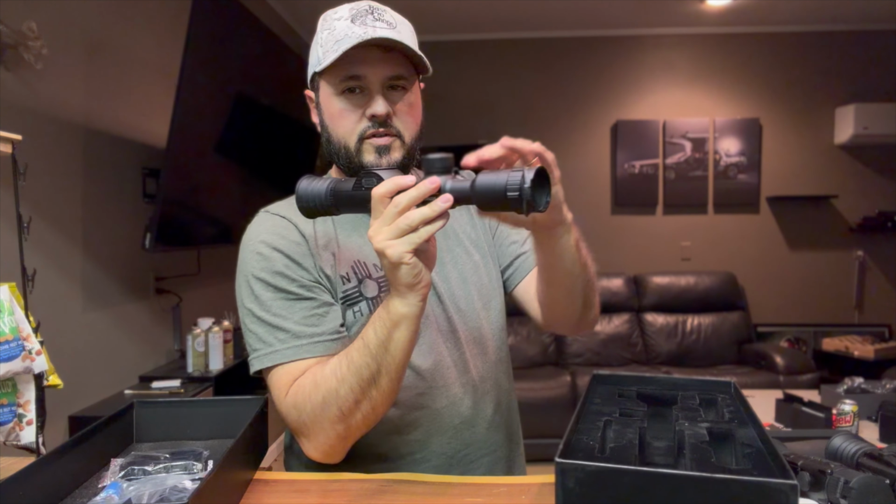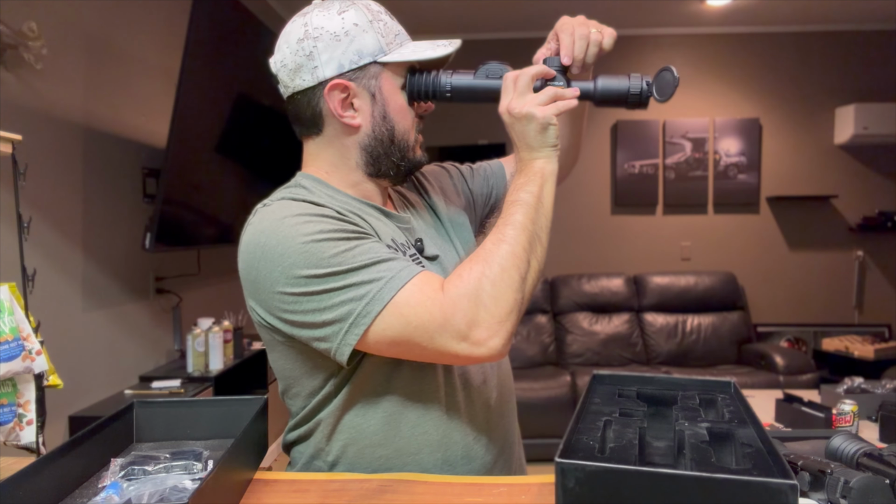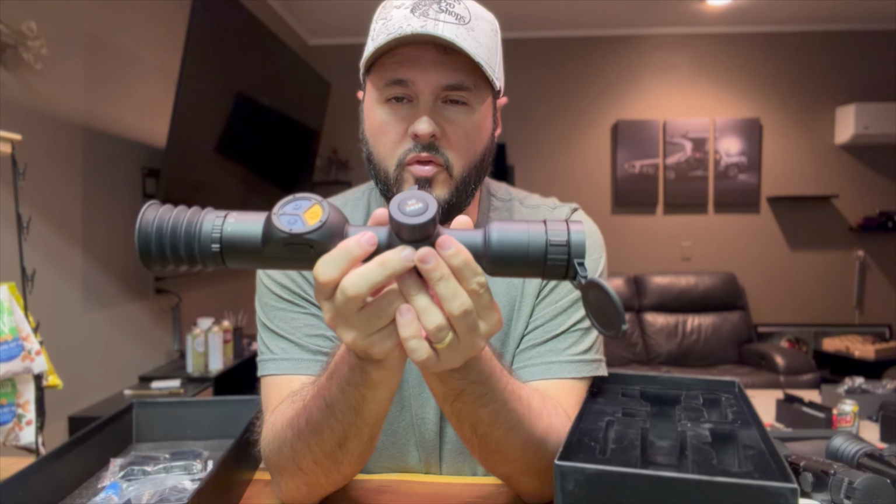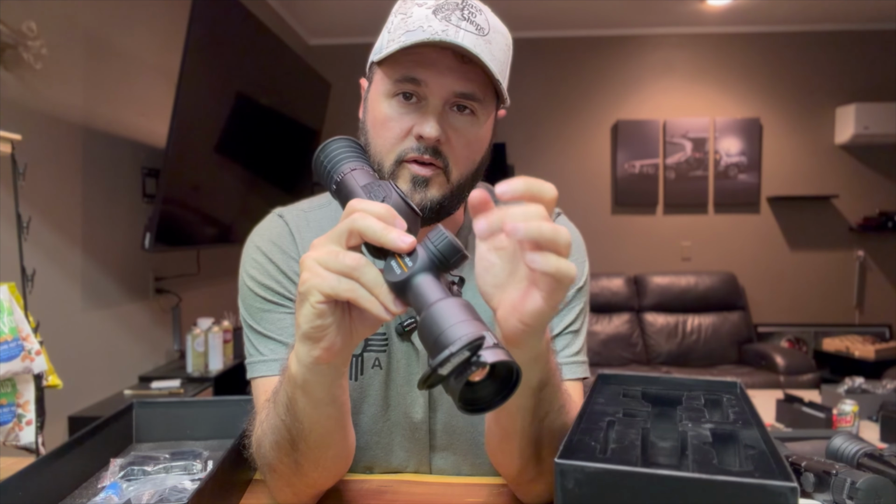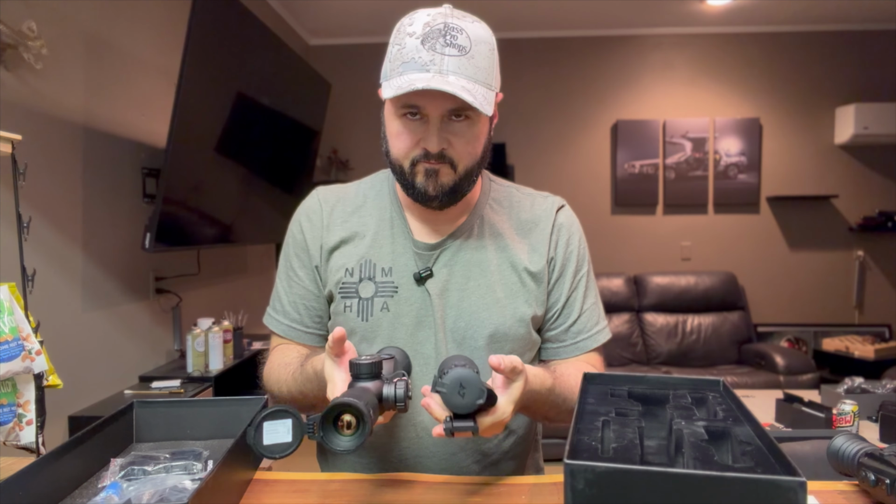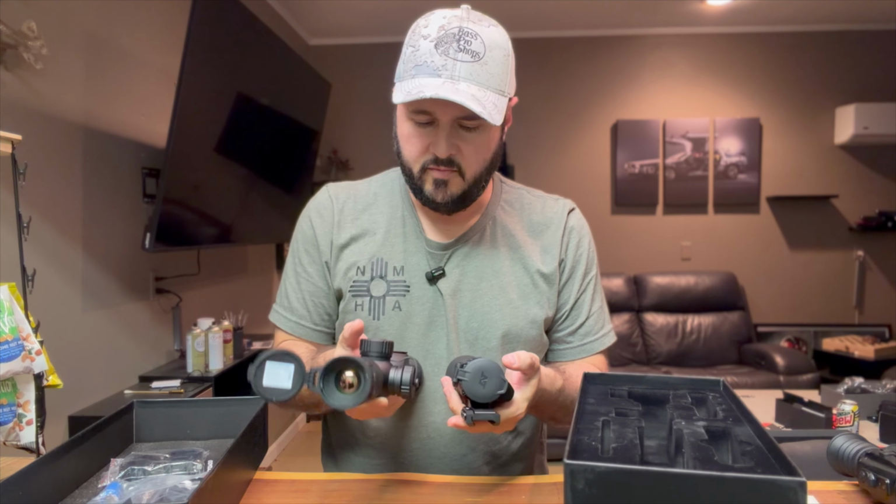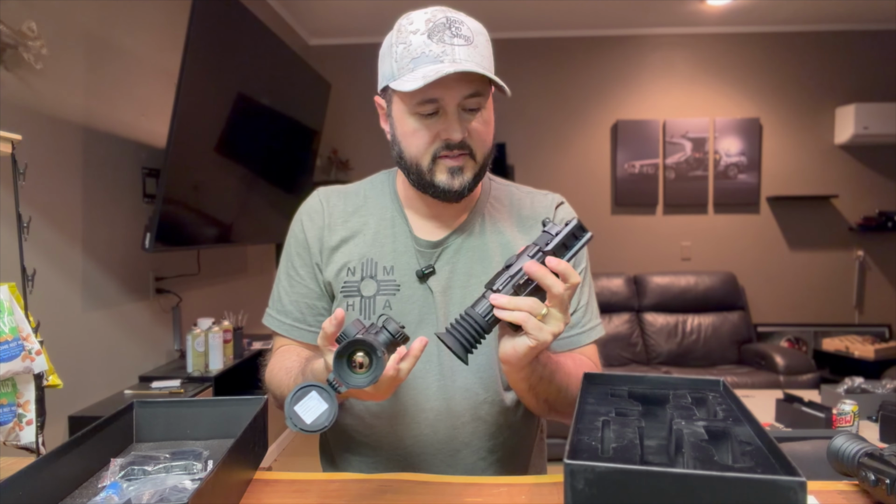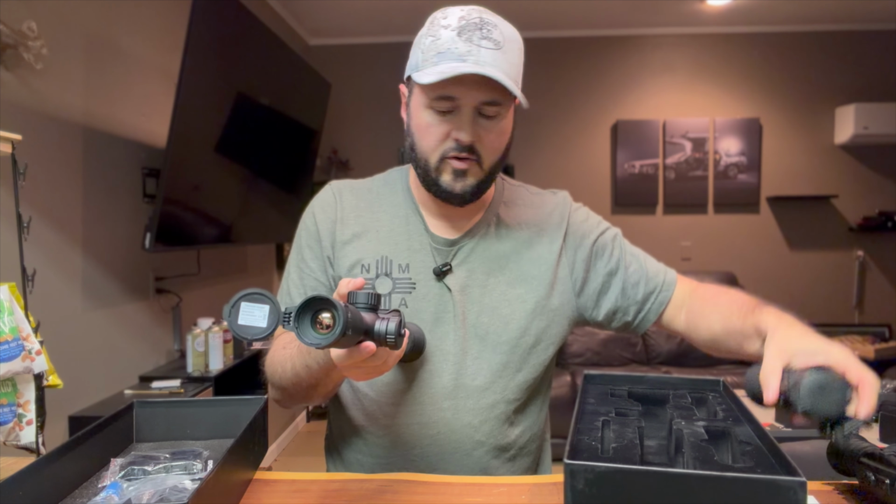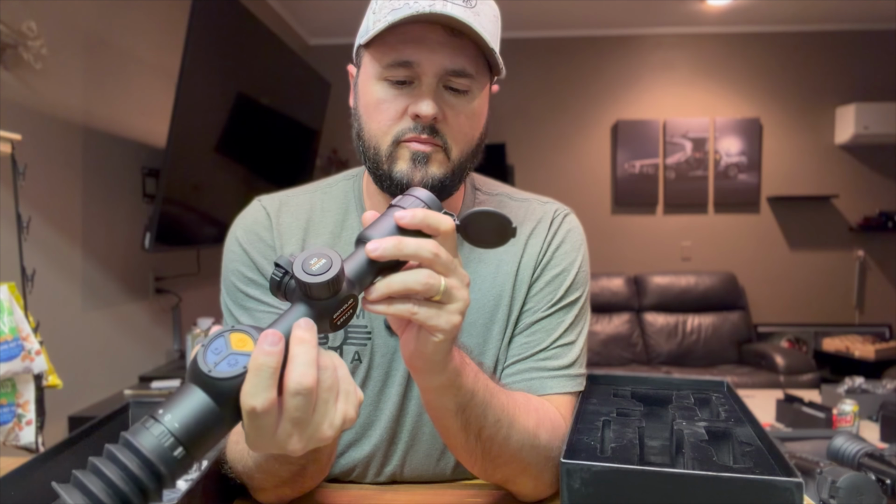Let's see if this controls the zoom here. It sure does. I like that. If you saw my review of the one leaf, I really liked that little knob to adjust the zoom, and this has that same thing. This is that Hydra. This might be just a little heavier, but not much. But also that has the mount on it. Those little rings aren't on here, but I'd still say this feels a little bit heavier. Let's take this outside and go see what it looks like.